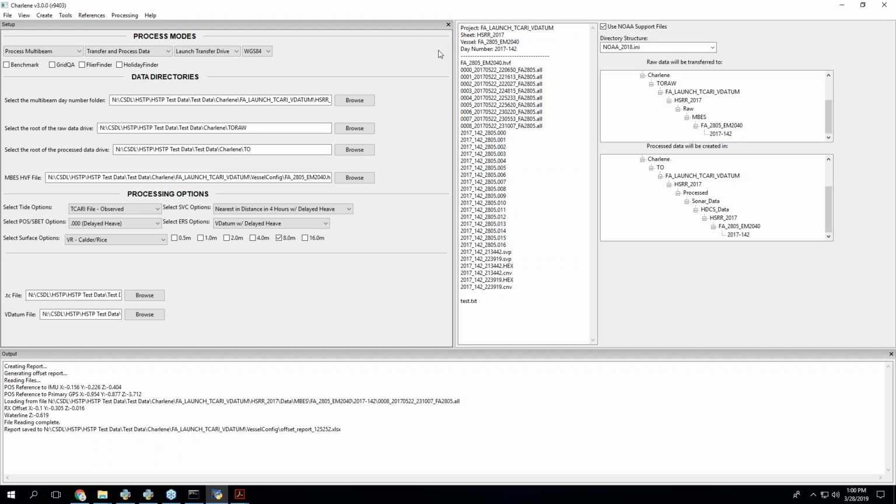I'm a little bit worried about what would happen if the user had to go back and forth a couple times. Maybe there might be an instance where you accidentally process a day in the wrong version. I really didn't want that to happen. So if you want to process in Keras 10, you have to make sure you don't have Keras 11 installed. If you have Keras 11 installed, Charlene will use Keras 11.